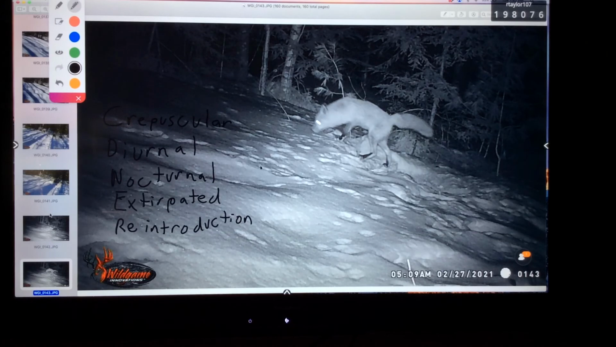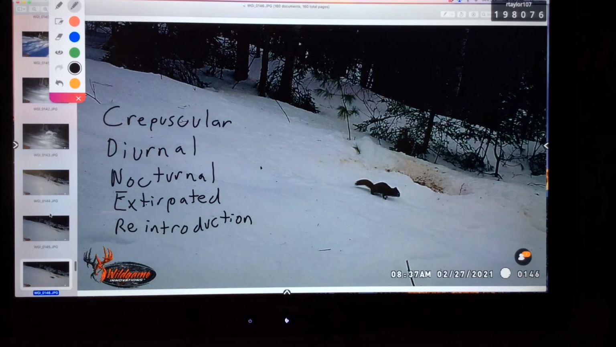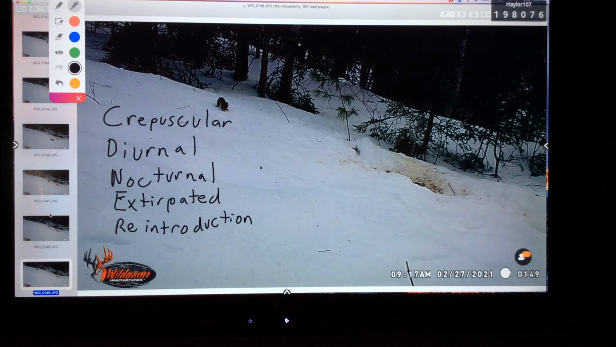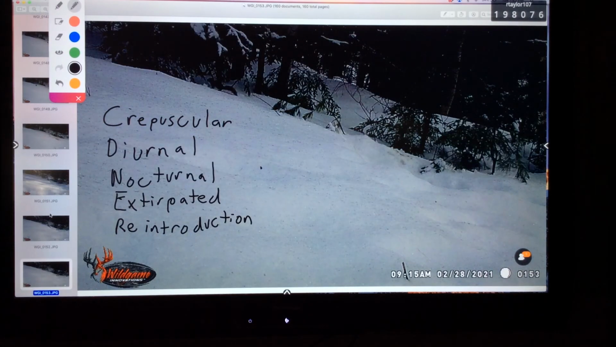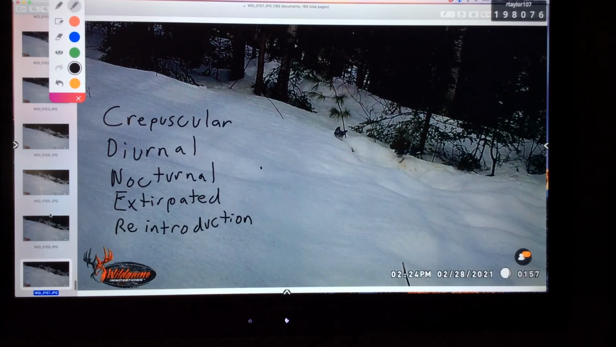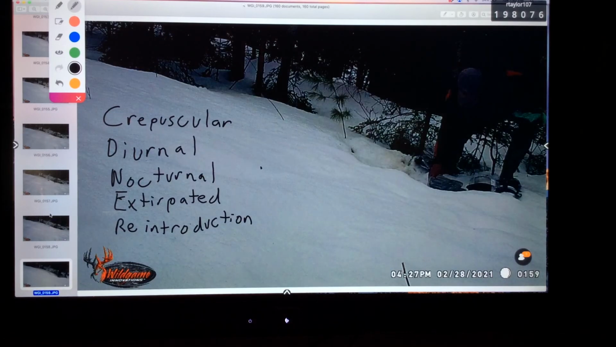Here's the coyote, 5:09 a.m. Here's the squirrel out here in the middle of the morning. Definitely diurnal. And here I am adding some fresh bait to the bait site.